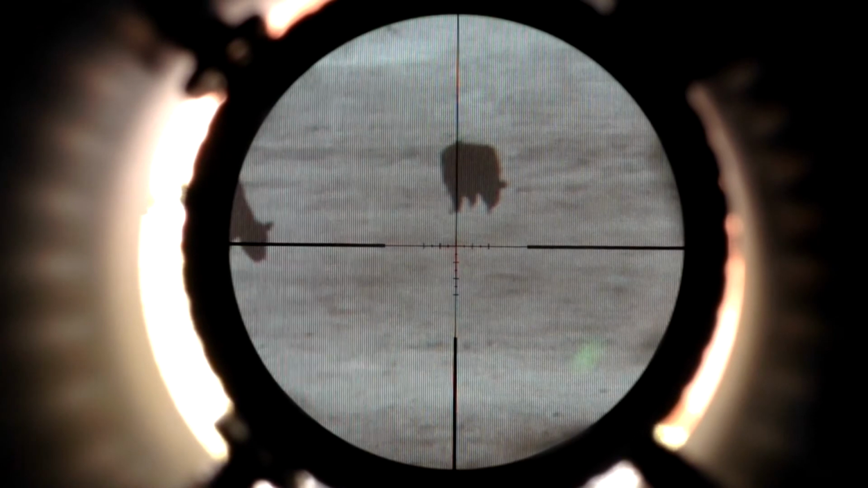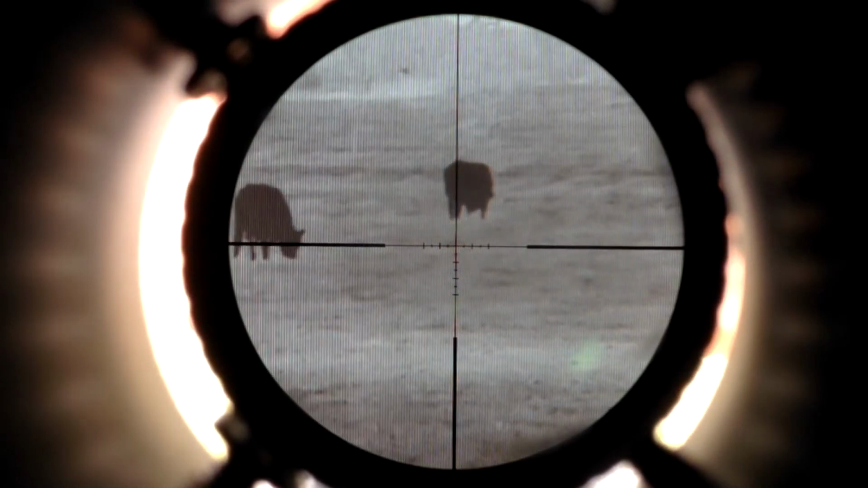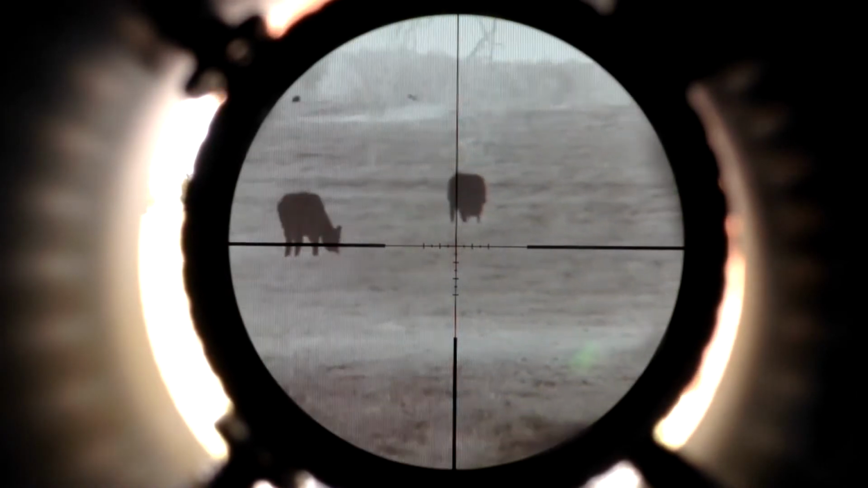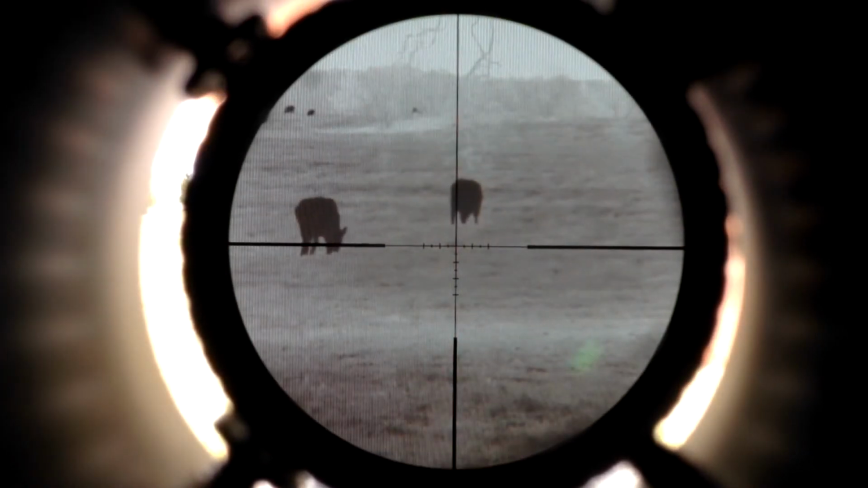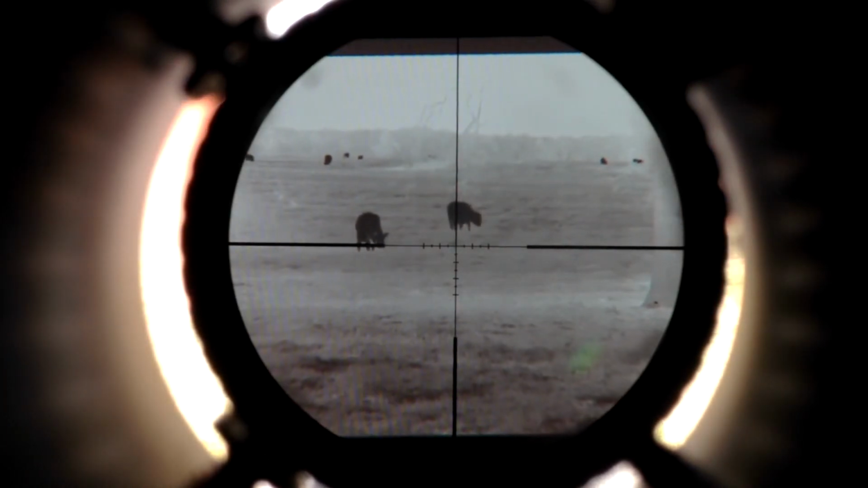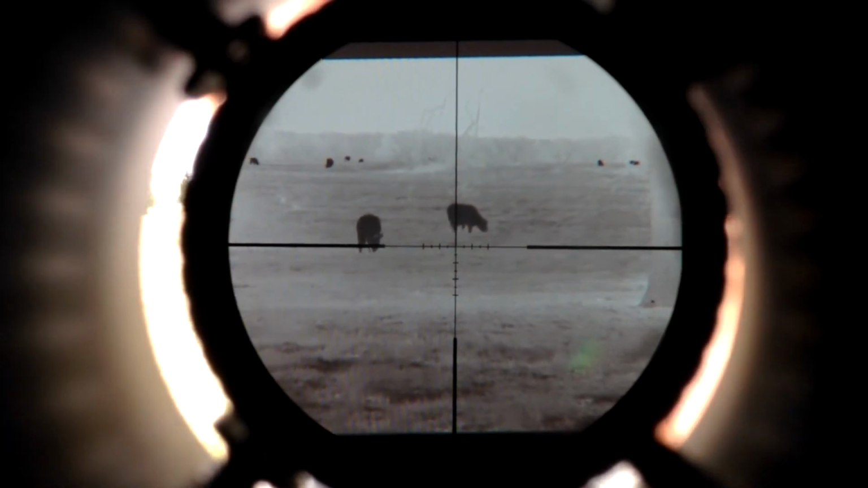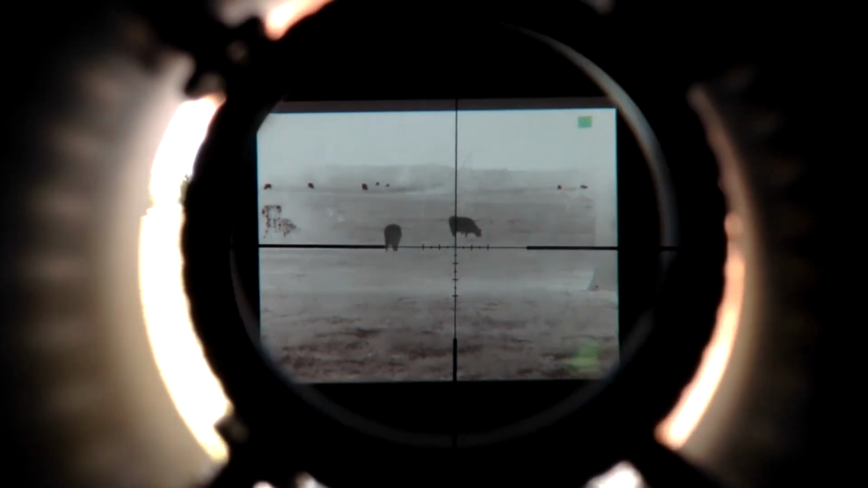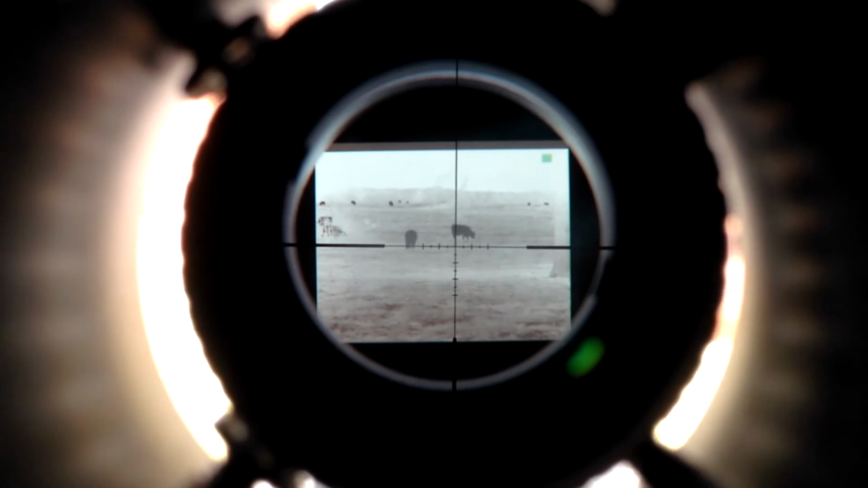We're at 5, 4, 3. Now those cows you see in the background, they're about 600 yards. 2, 1.5, 1.